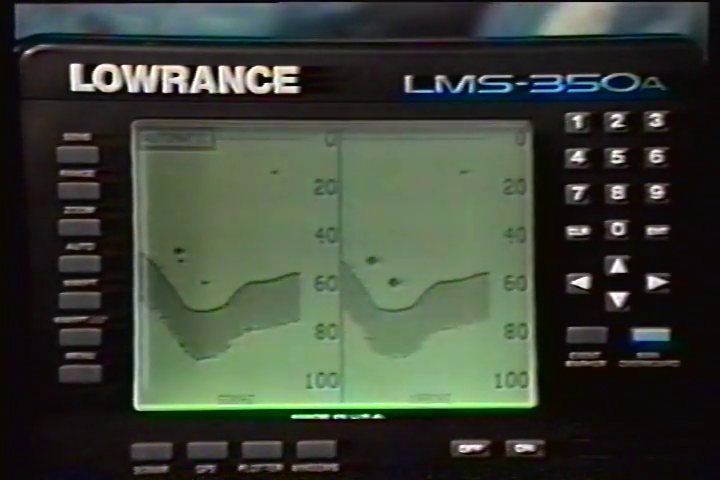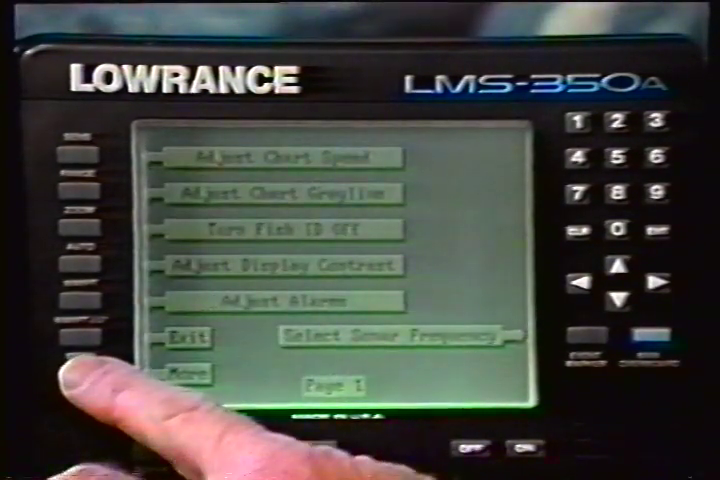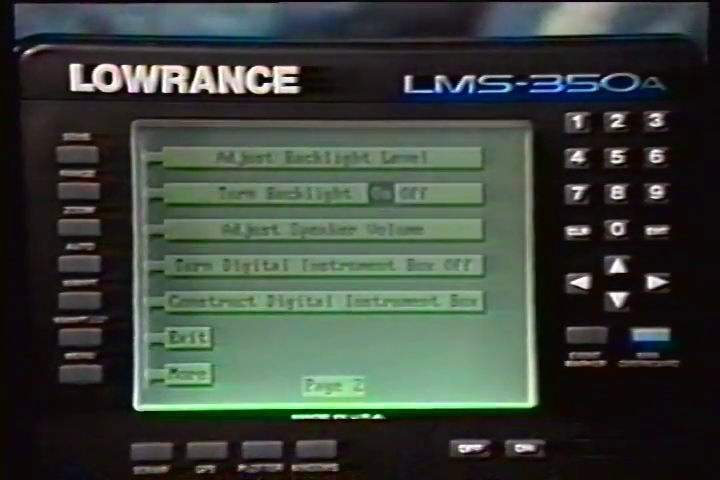To turn the backlighting on, first press the menu key. Then press the key next to the More label. Finally, press the key next to the Turn Backlight On/Off label.